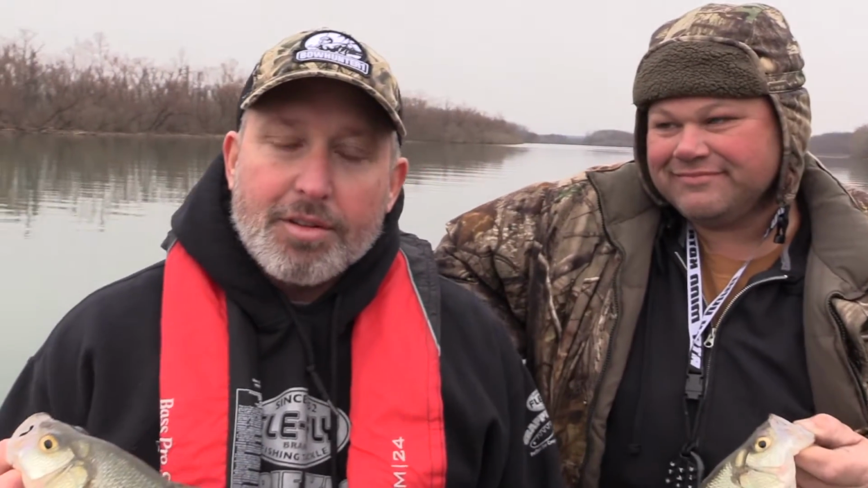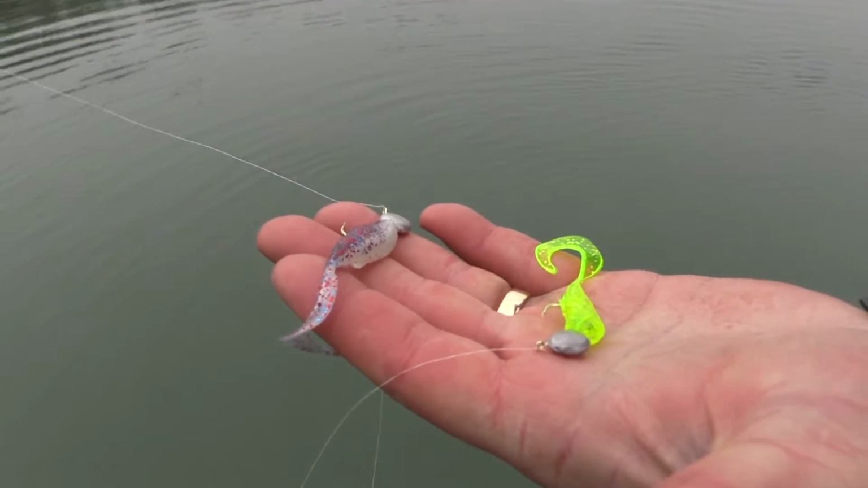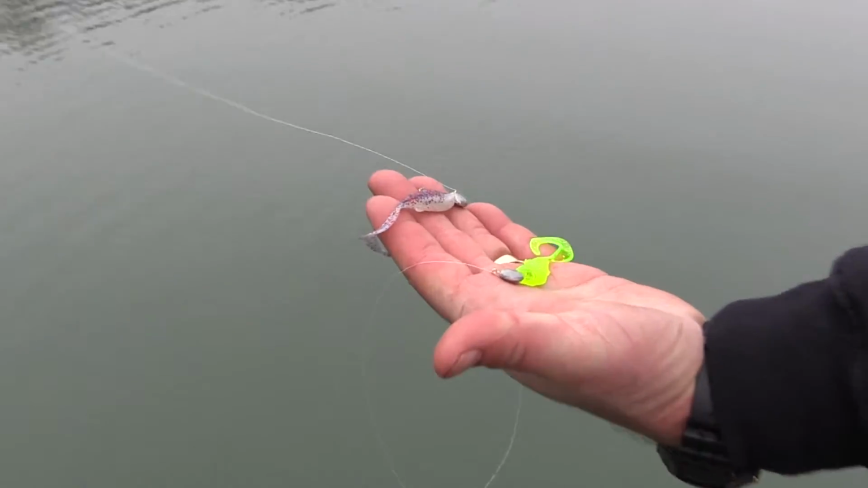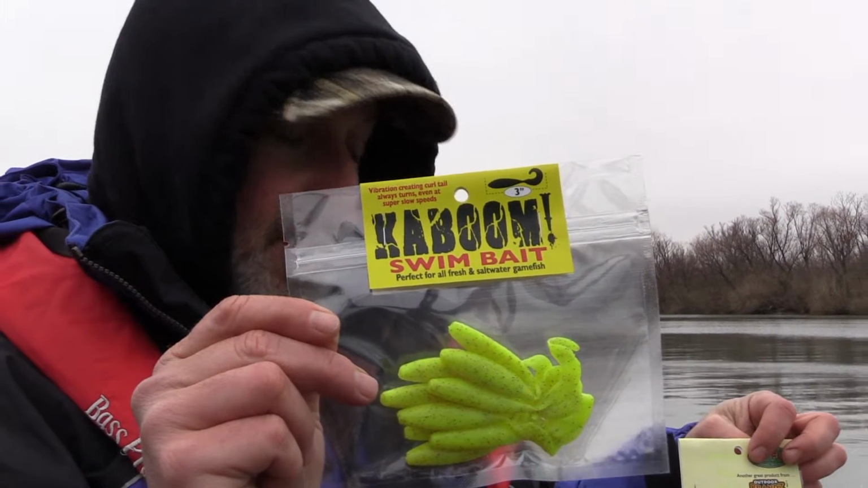We're going to be using the Garmin locators, catching white bass on the Fle Fly Go-Go minnows and the Kaboom curltails, and we're going to be showing you how to get started with those lures and what we're looking for on the fish finders, so you'll know what to look for the next time you're out on the water.